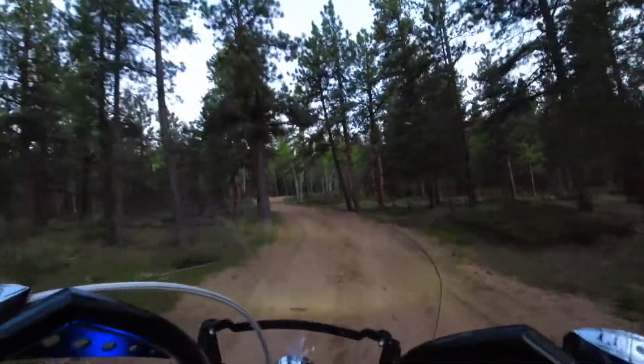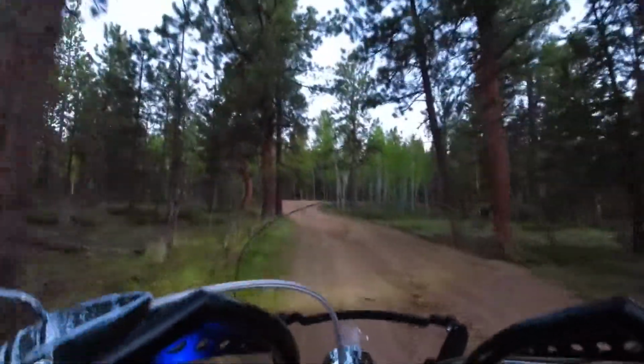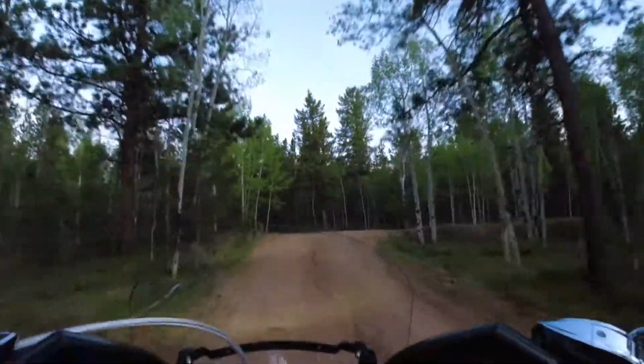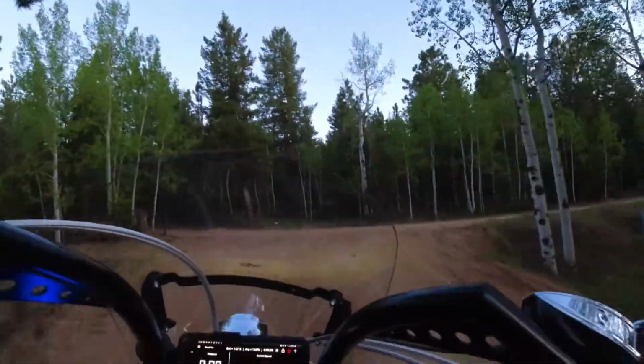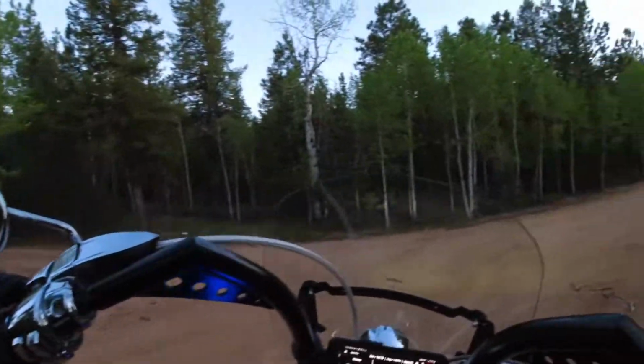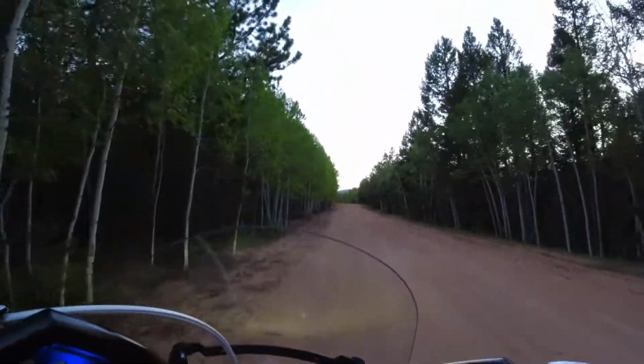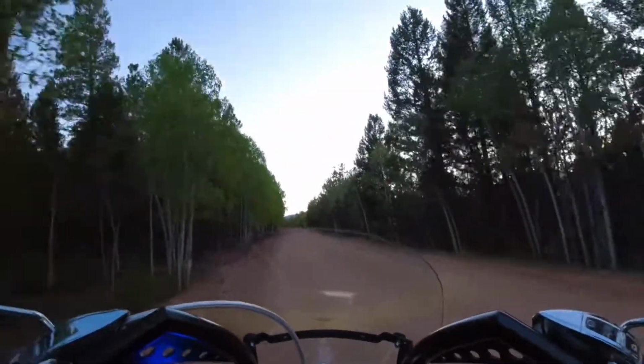road here. Coming up my driveway away from my house. This crazy driveway with the ruts and everything. It's good practice. And then all these potholes down this dirt road. Alright, here we go.